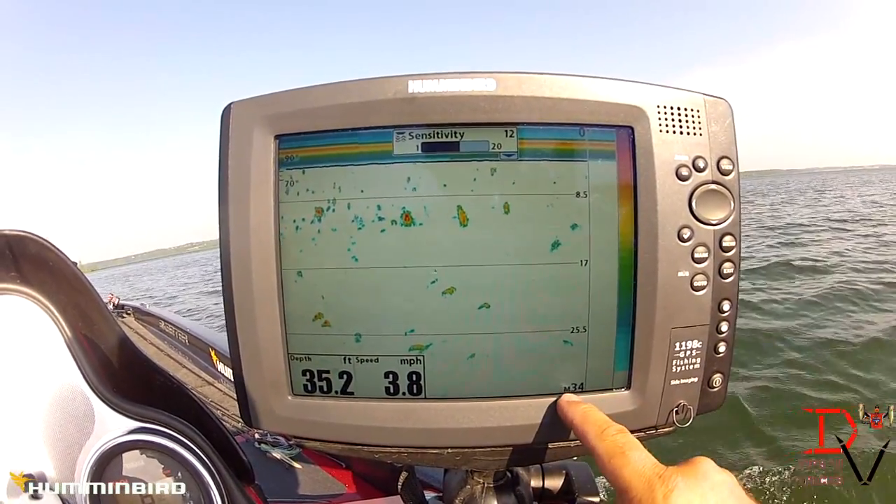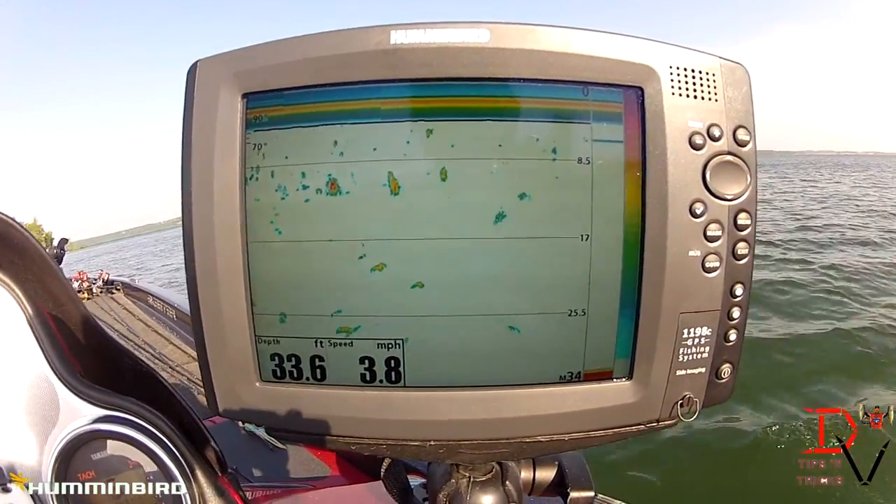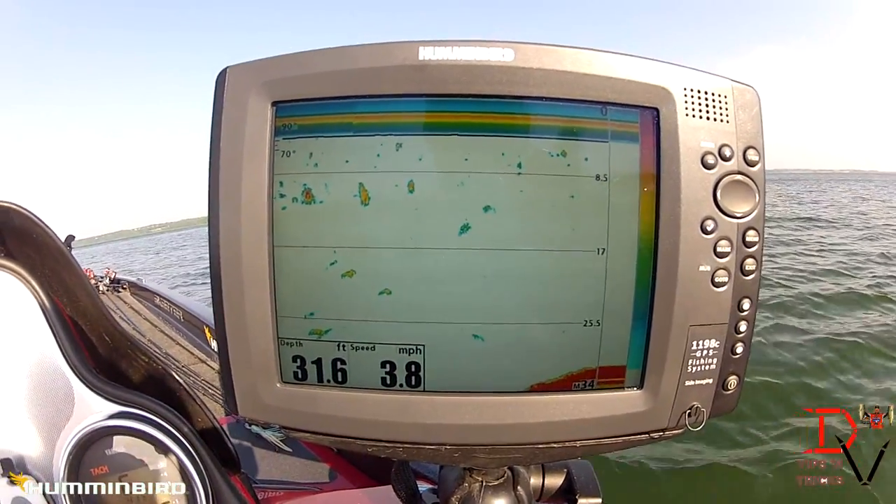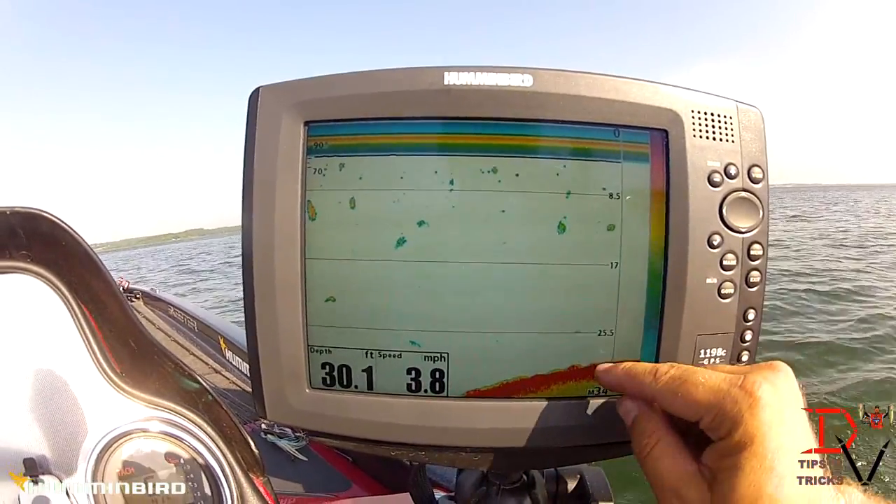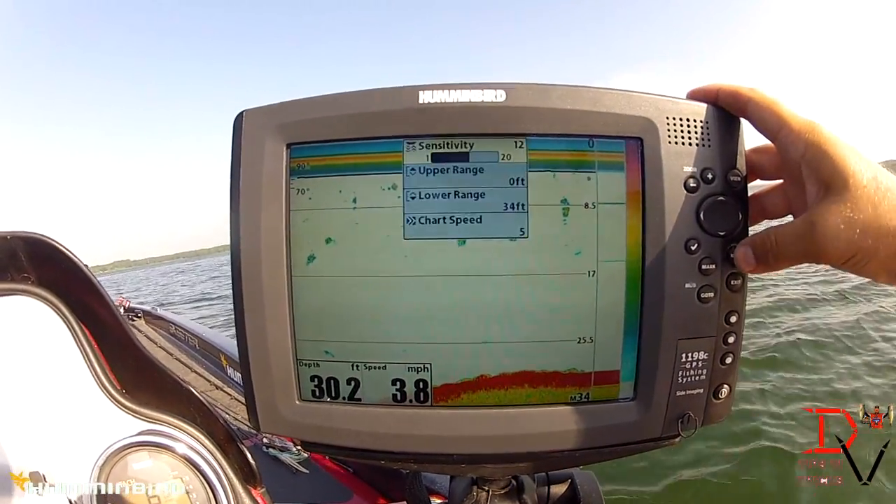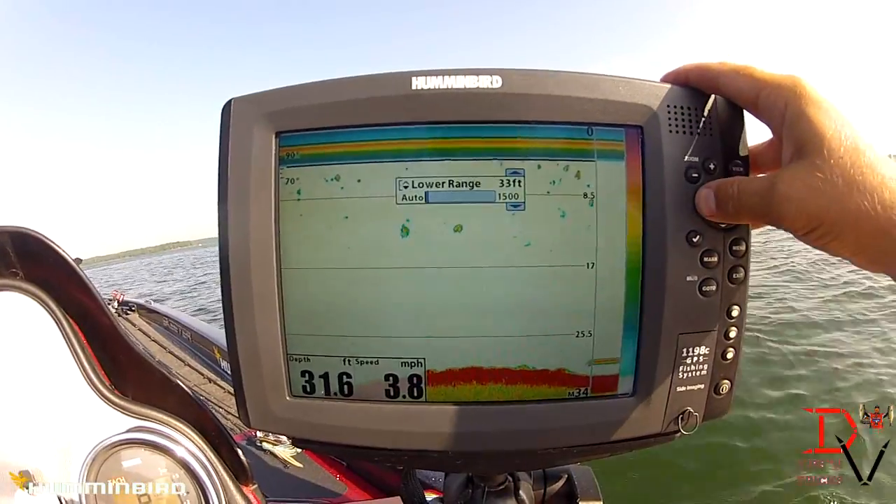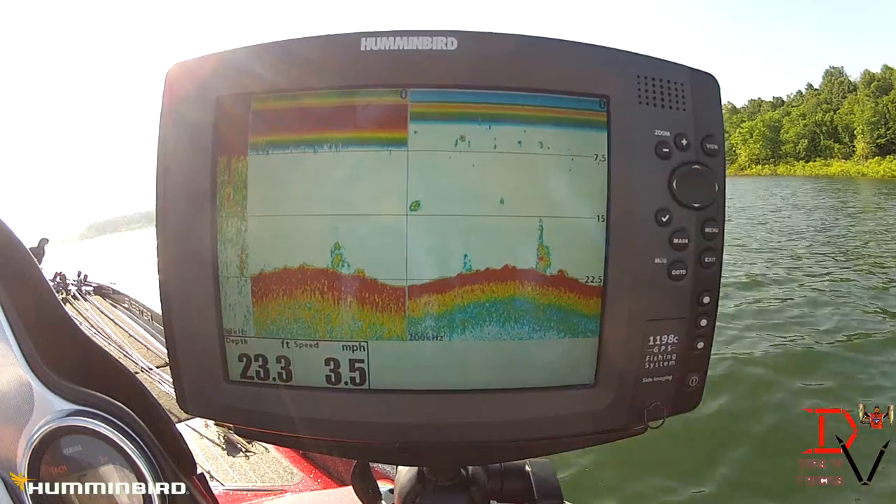If you've got this M here, you've got it set on bottom lock, and that helps blow that 2D sonar data up, so you can see it a lot better. You're more concerned with what's between the bottom and the surface here, not what's underneath that. So you use that lower range here. That's going to help you look at fish.